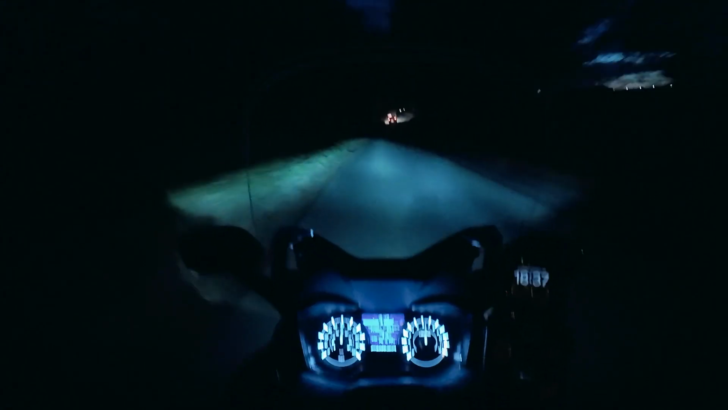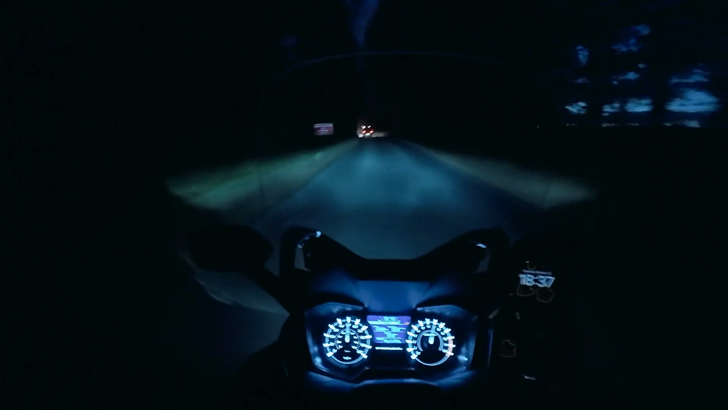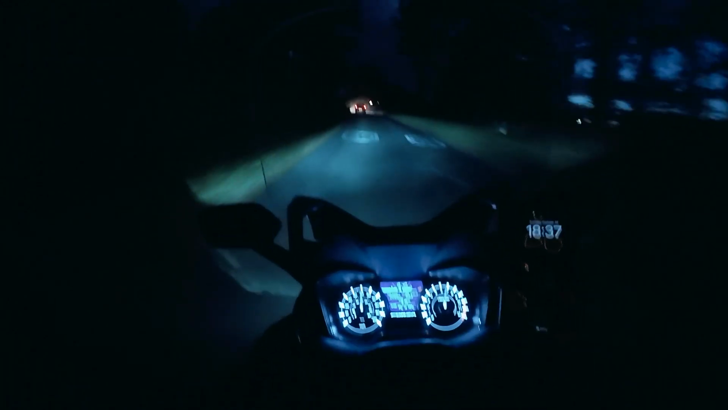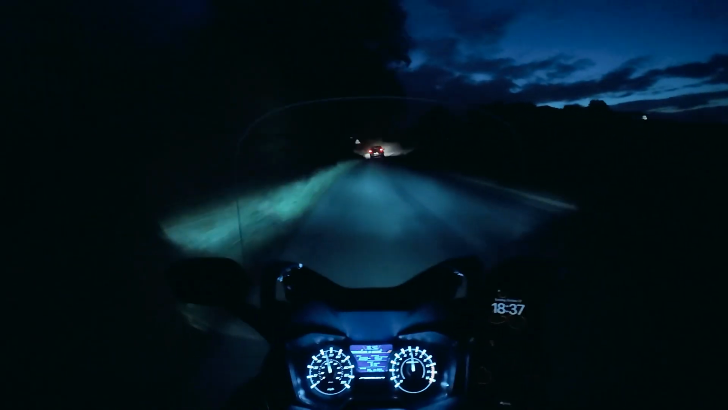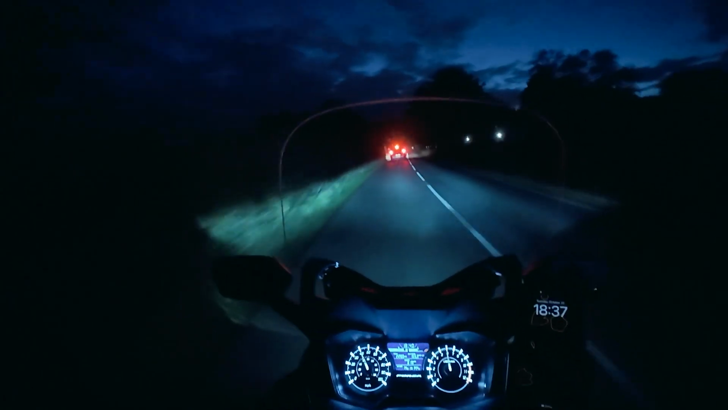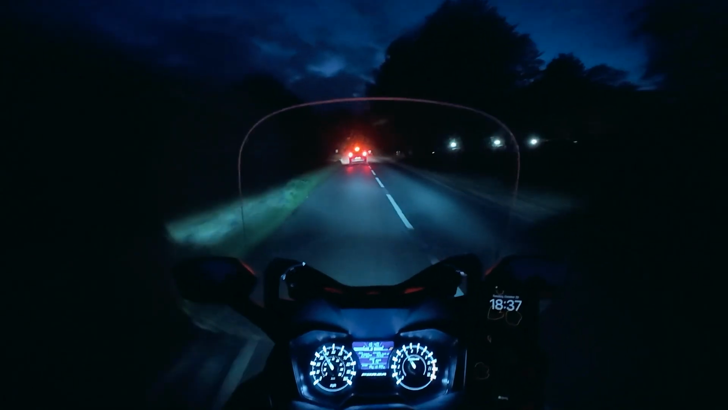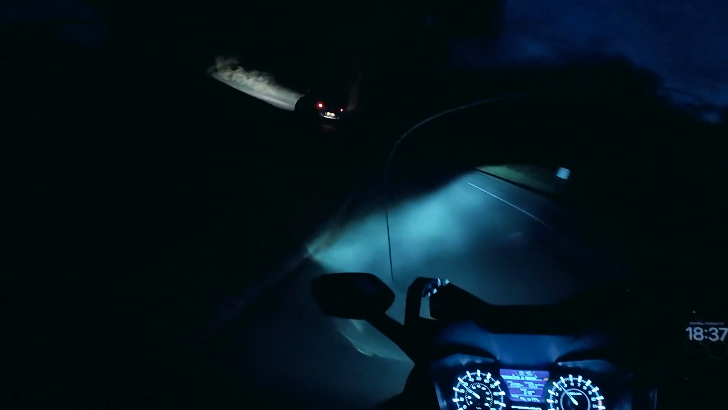I'm not going to be going too fast because it's cold and I don't want to get too cold, but definitely it's nice just to be able to come out on the bike and go some interesting places. So that's what we're going to do. Going to try and go some interesting places and try not to fall off.